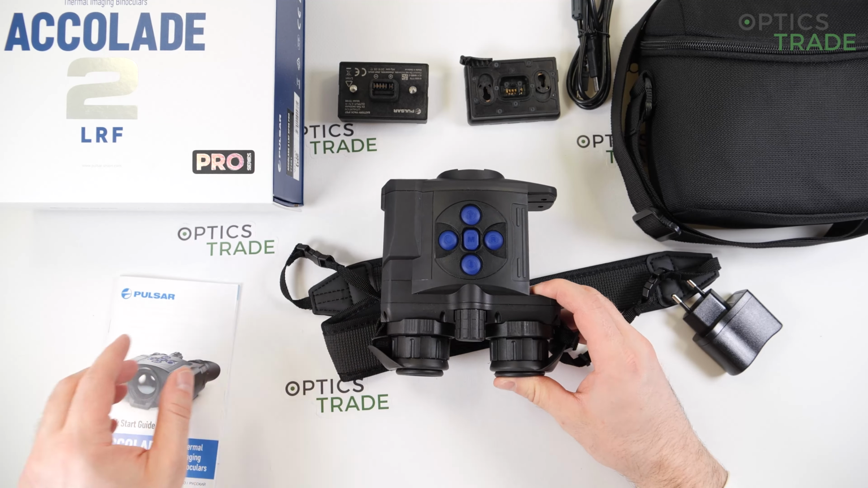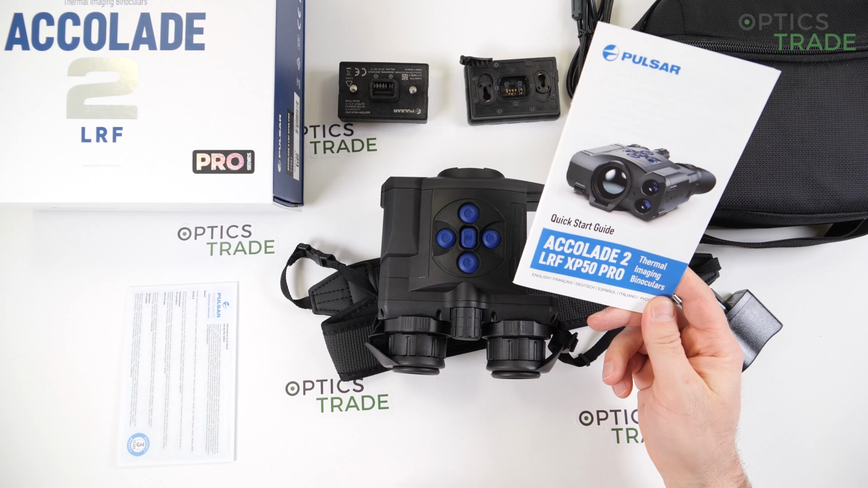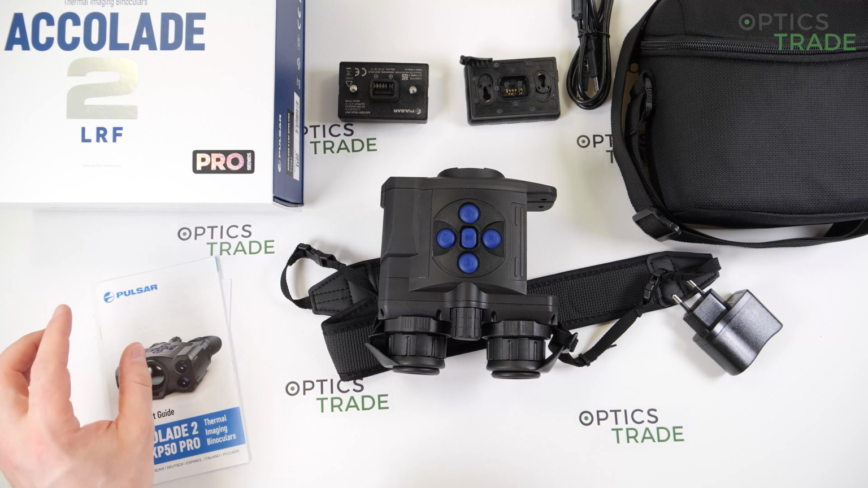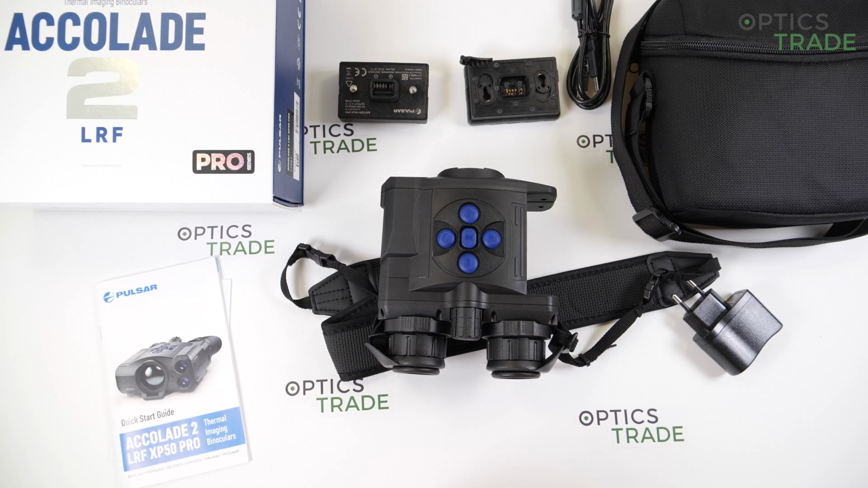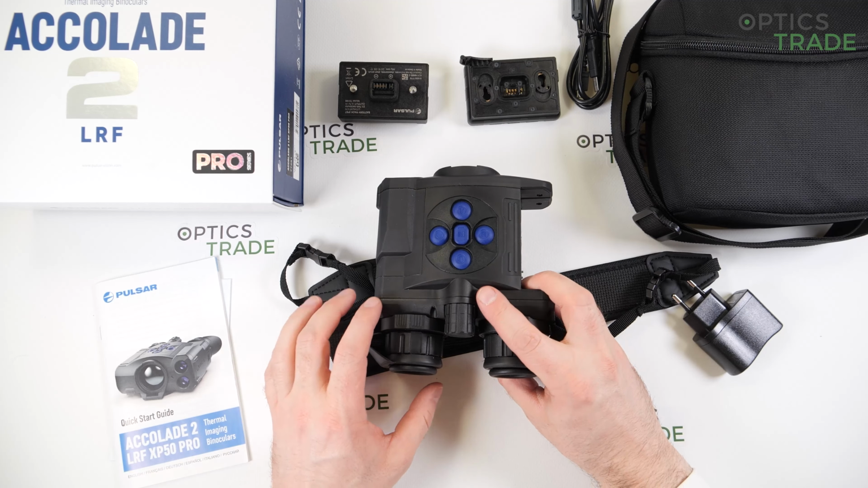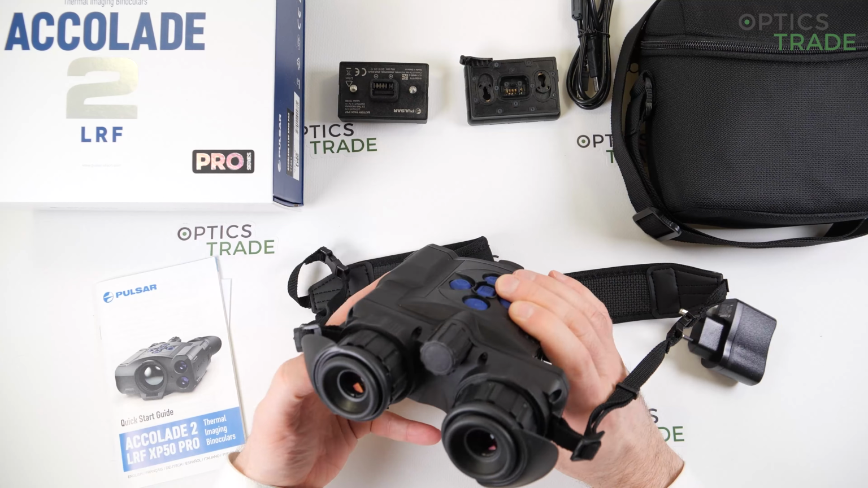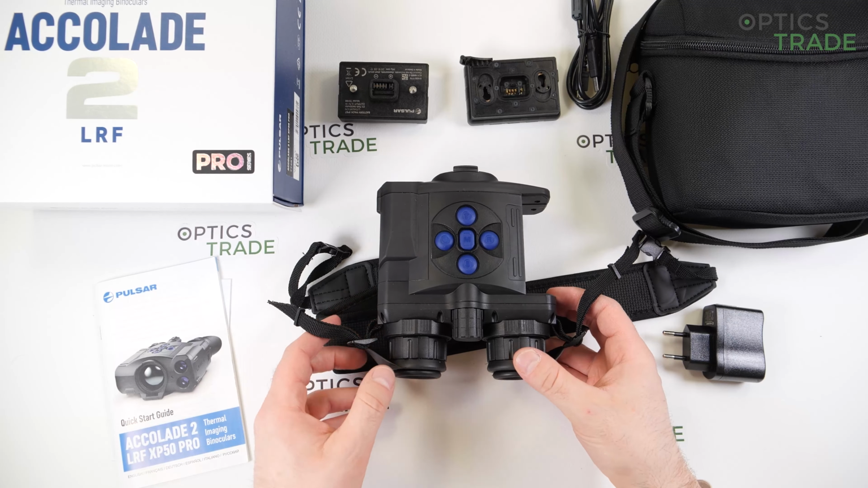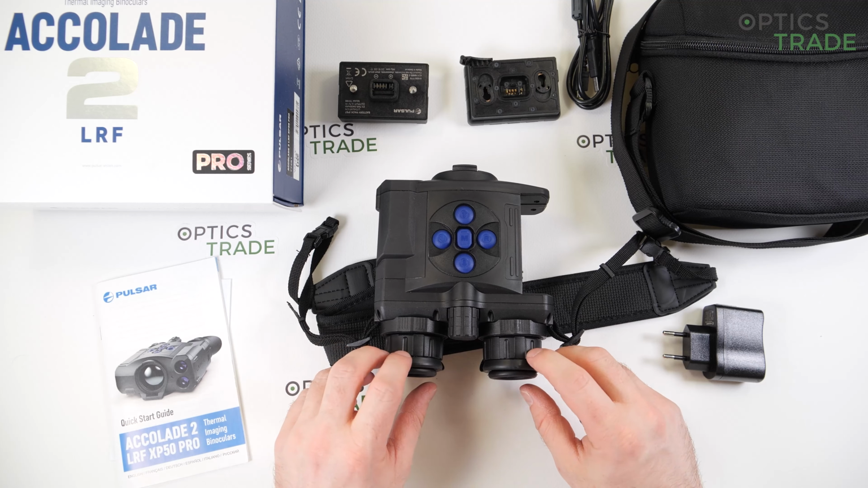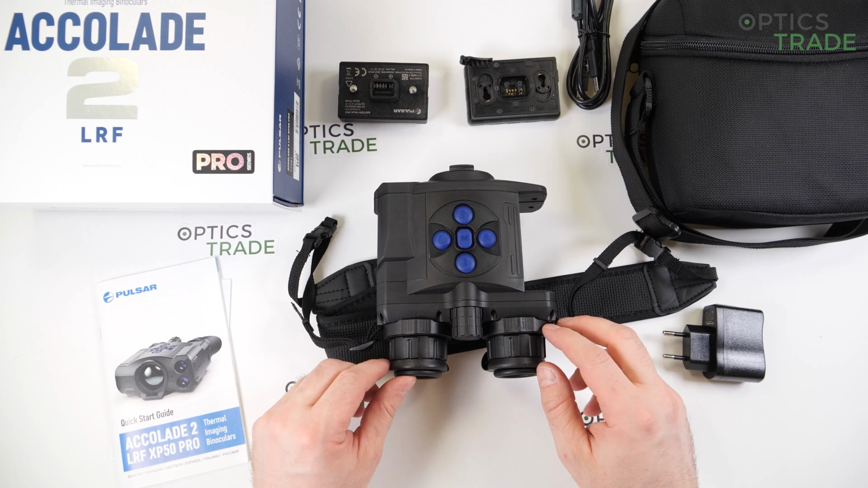The device comes with 3 years of warranty. You also get an Accolade manual with it, and even after 3 years, you can be quite sure that the service will still be provided for all of their devices, because Pulsar produces these devices in Lithuania, and they also have the service in Lithuania inside of the EU, so they are known for servicing also older devices which ran out of warranty many years ago. This is a big plus for them.